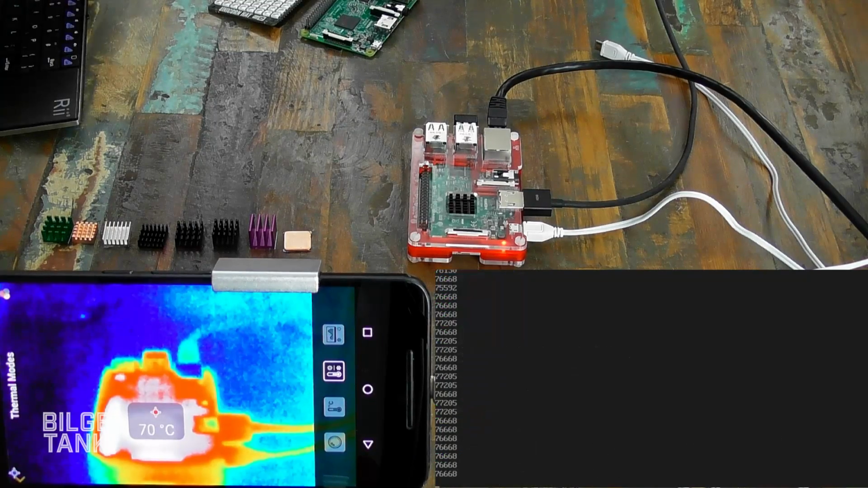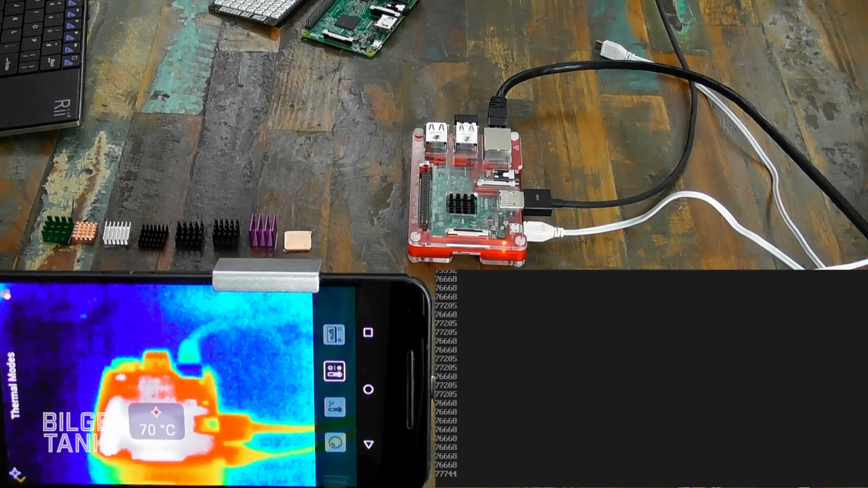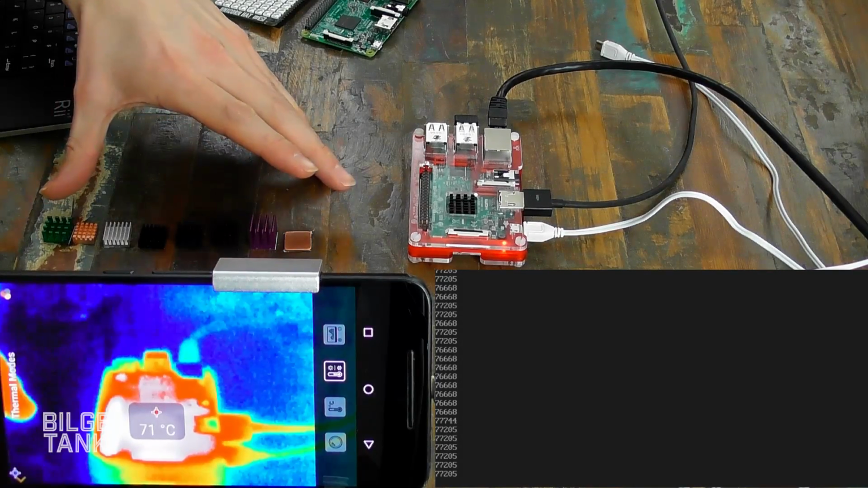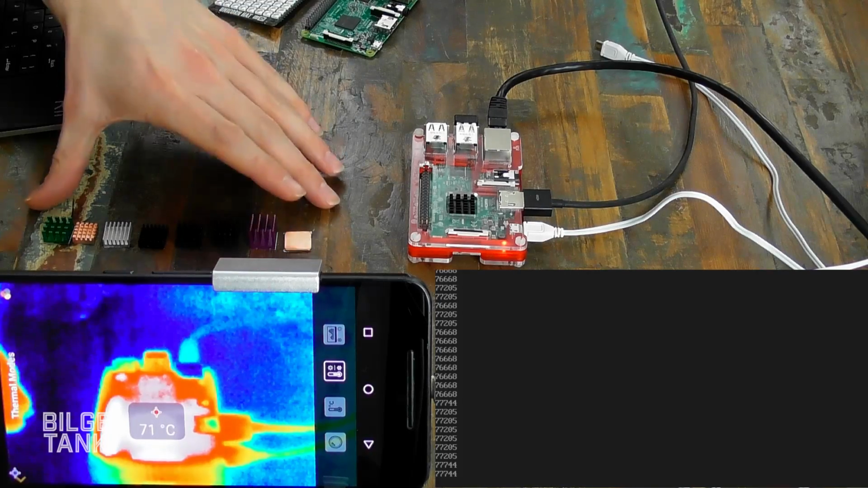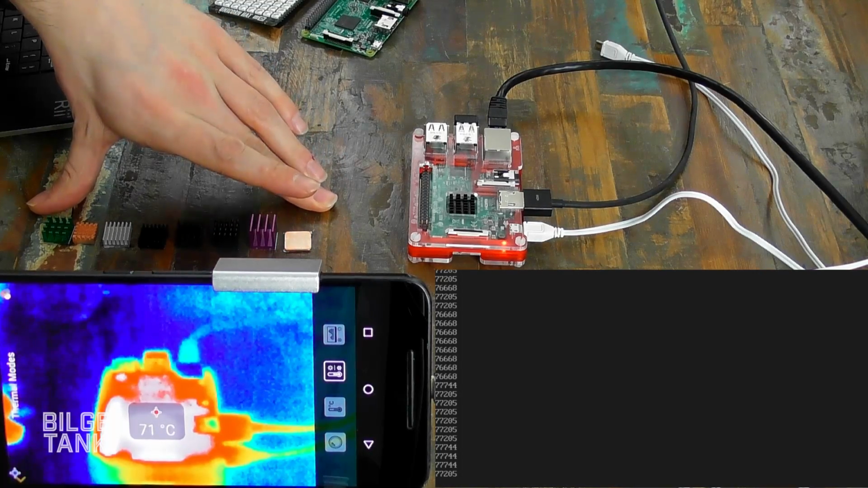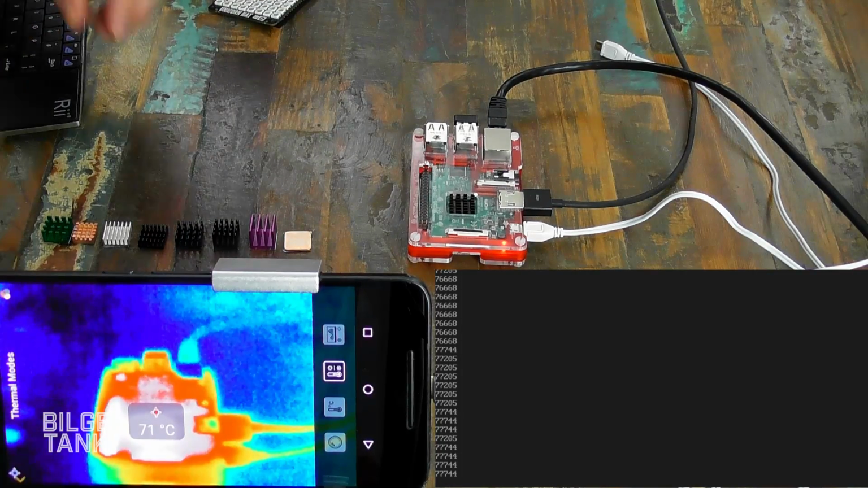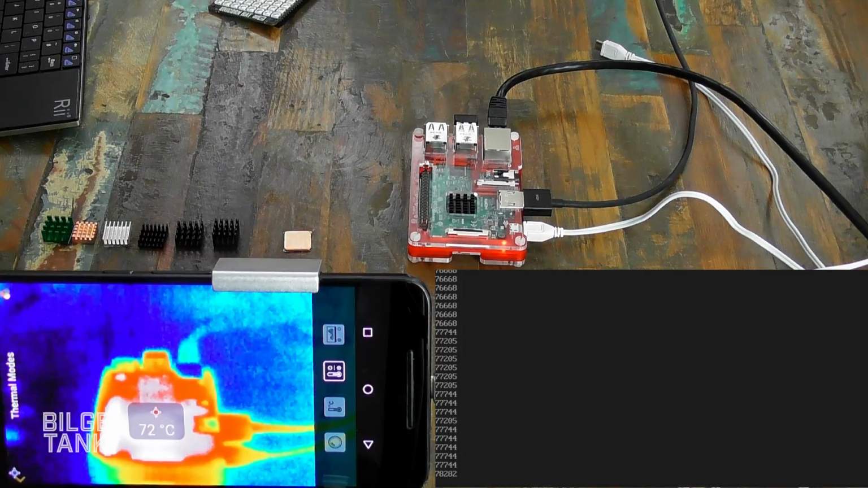Go figure. Maybe we need a way to hit it much harder. We're at 77 degrees, so it's going to take a while. The one big downside to a lot of these heat sinks is that they aren't really compatible if you want to use a hat on your Pi, which is really annoying. Basically, let's just get a normal Pi and stick a heatsink onto it. And we'll just rip them off and work our way through.